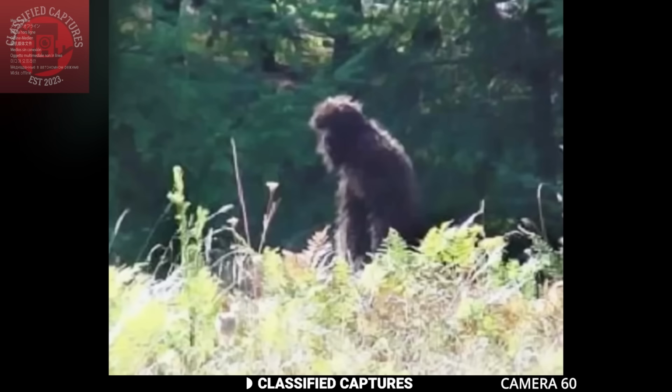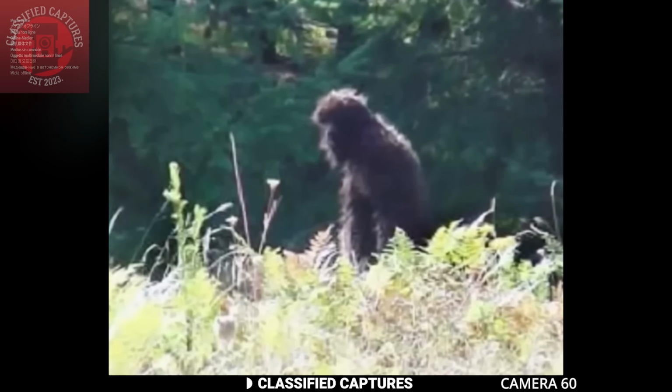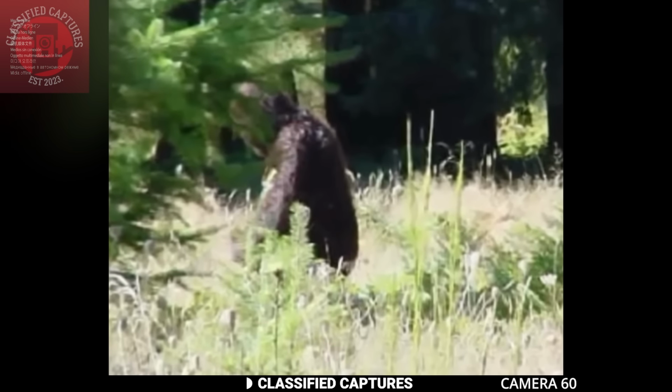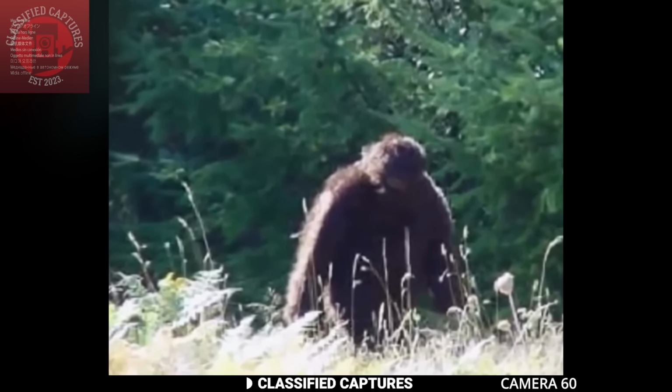So, of course, the internet's been split down the middle. Some are calling it one of the best Bigfoot images of the year, while others are saying it's just a guy in a really well-made suit. But let's be honest, we've seen enough hoaxes to spot the bad ones, and this doesn't quite look like a fake. Or does it?